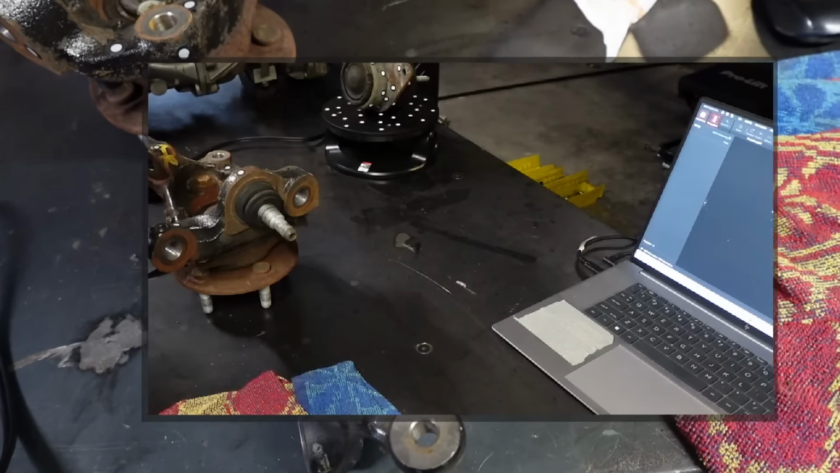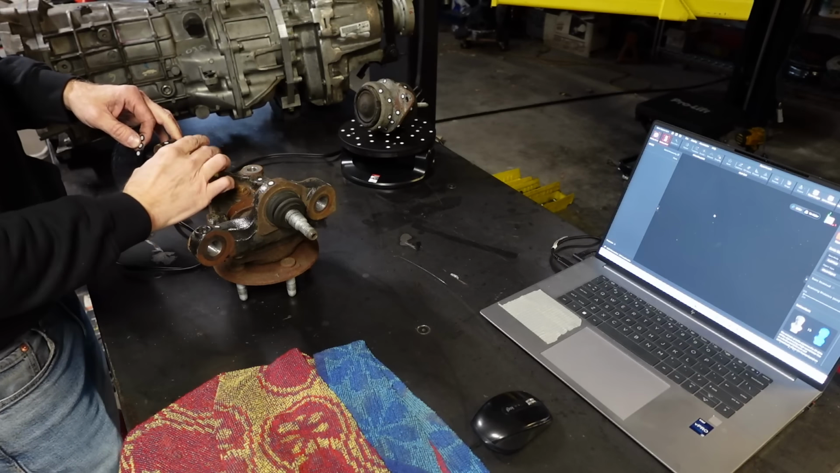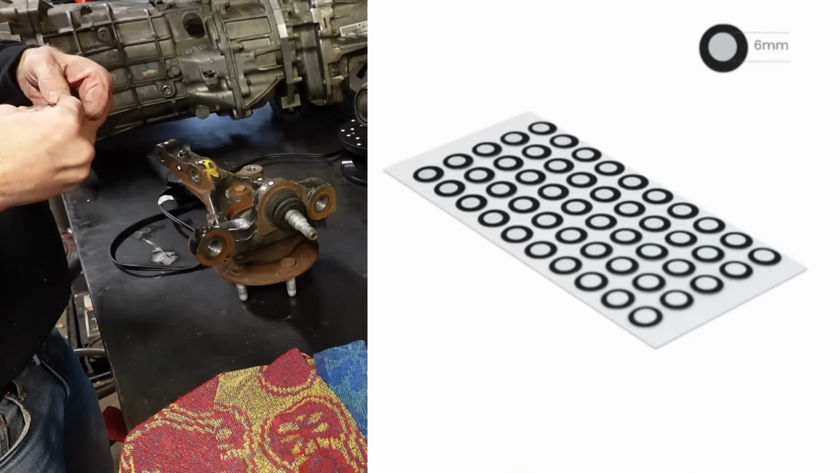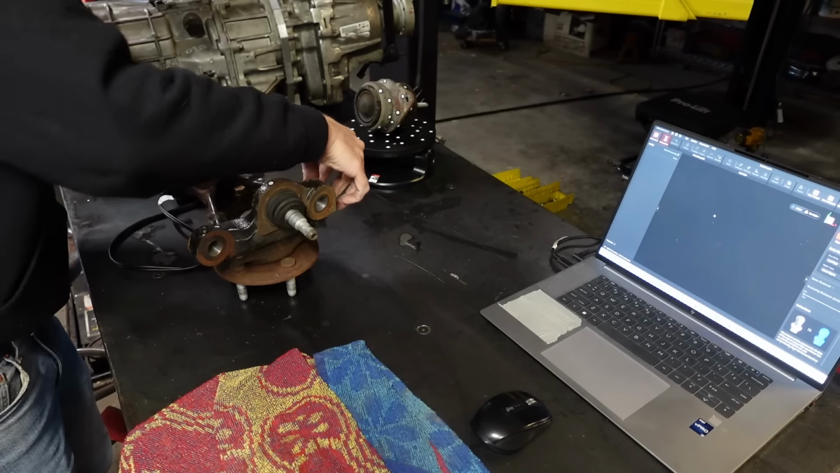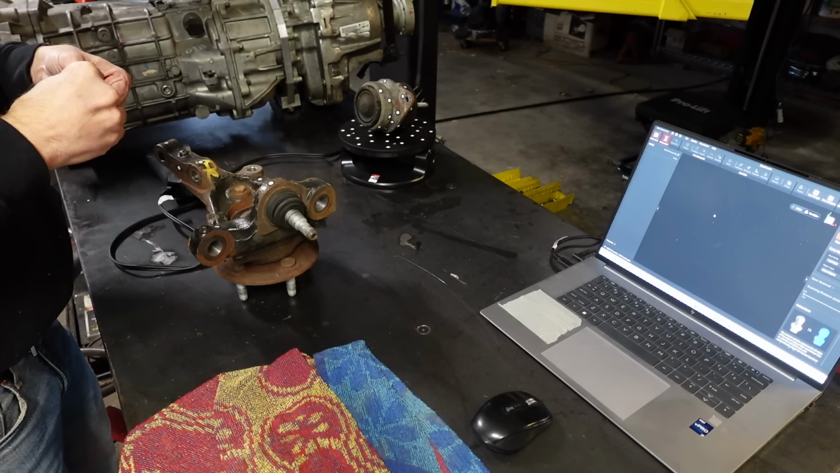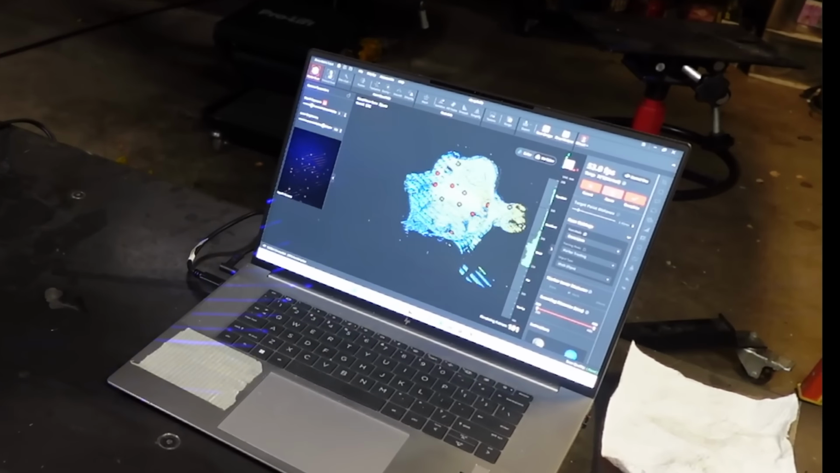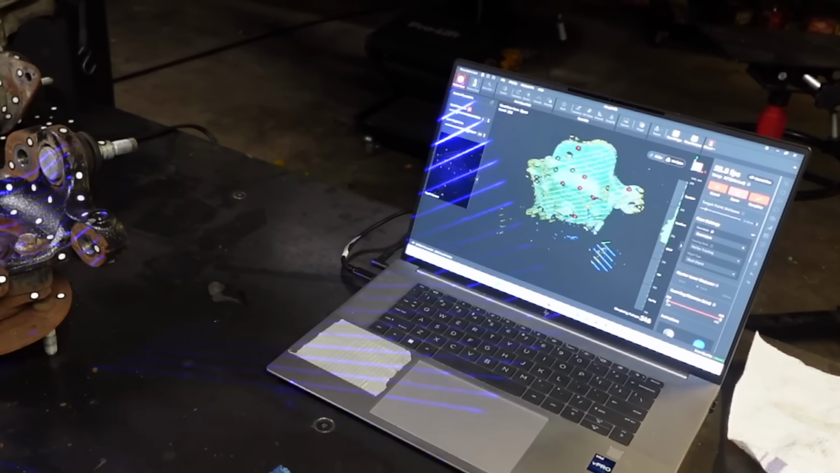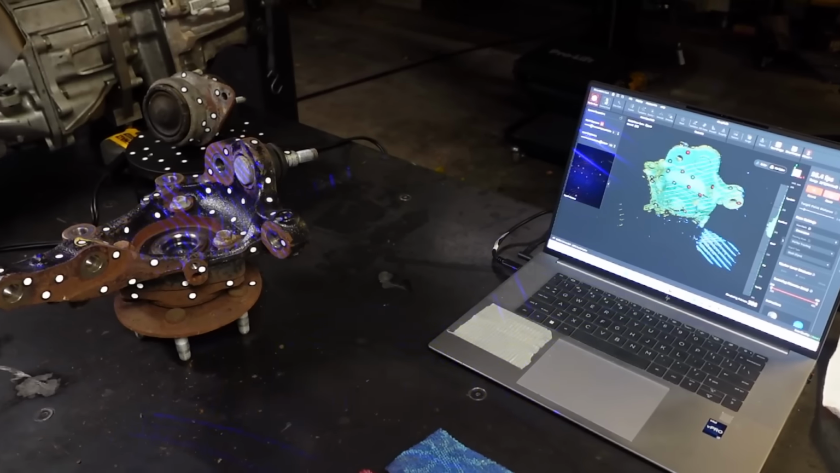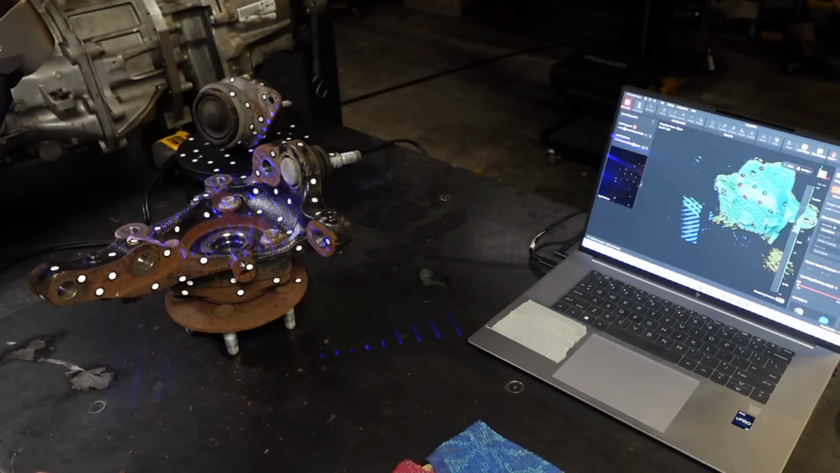Once again, for the laser scanning mode, you have to put on these reflective tracking dots or markers to allow the scanner to keep track of where it is relative to the part in space. The rule of thumb is you have to have at least 5 in the field of view of the scanner at all times for it to be able to triangulate, or whatever the proper terminology is, and keep track of where the part is.